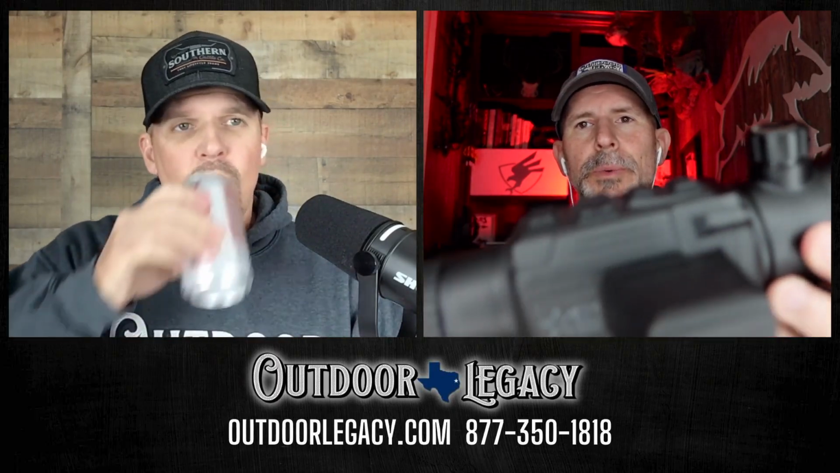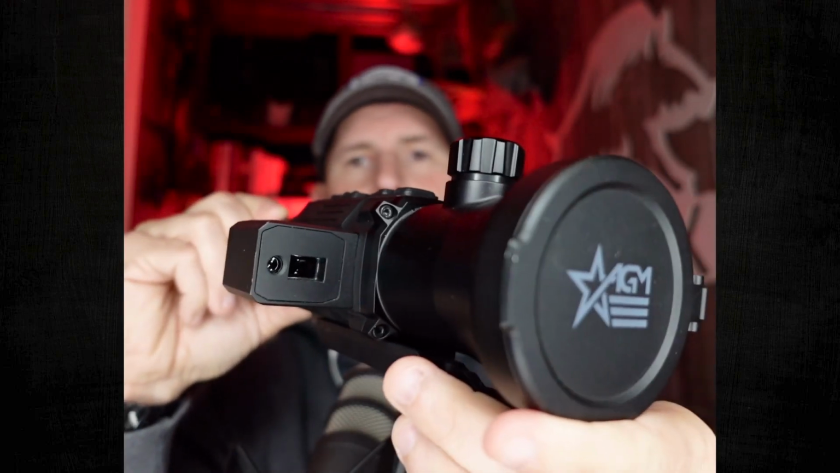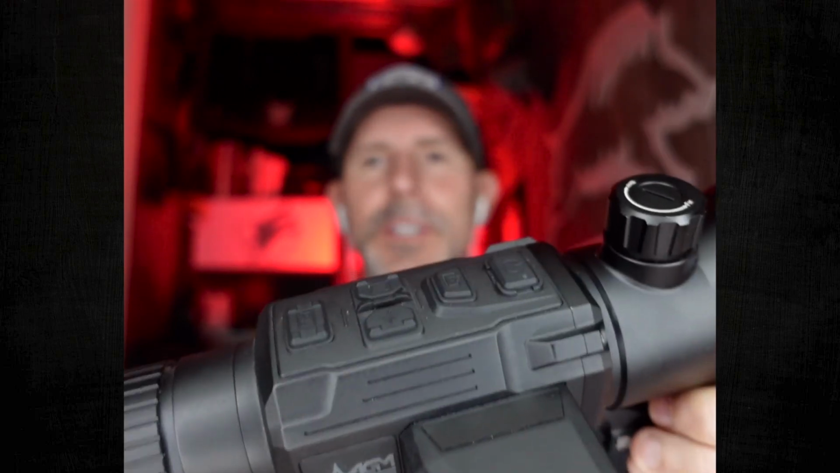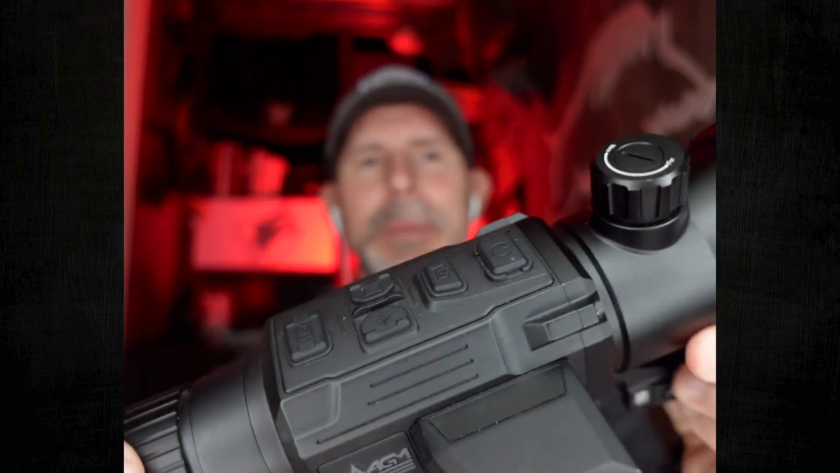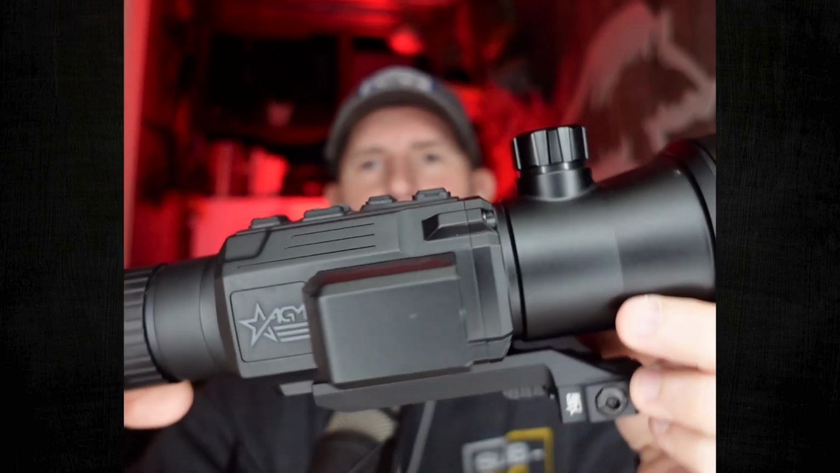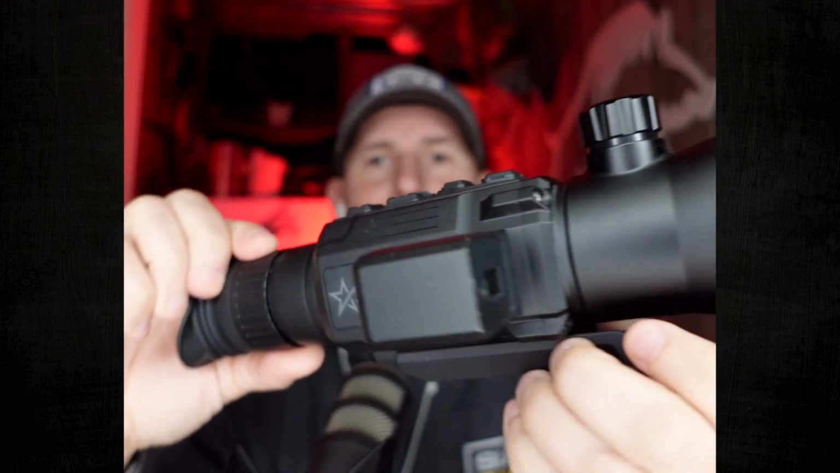So I'm going to show the scope real here. I've been showing it a little bit. So you mentioned the weight. This is the smallest right now in the end of February of 2025, the smallest 1280 resolution scope on the civilian market that you can get. So it is not compact, I would say, but it's more compact than you'll see of anything else. It almost looks like, Jason, it's the Rattler housing with a larger lens on it, maybe an extension on the eyepiece, but it is still very small.